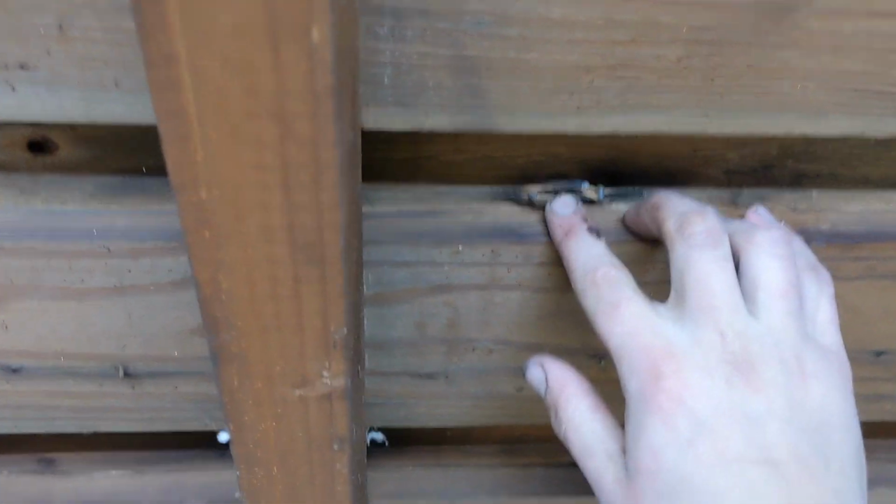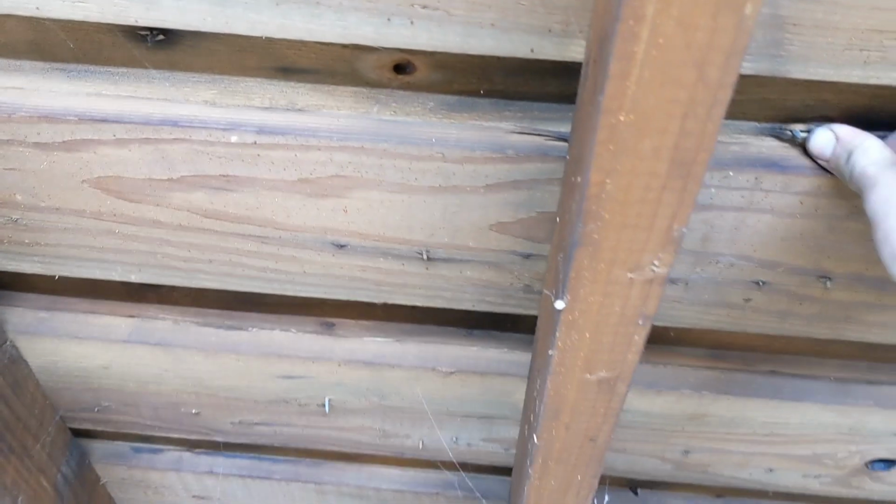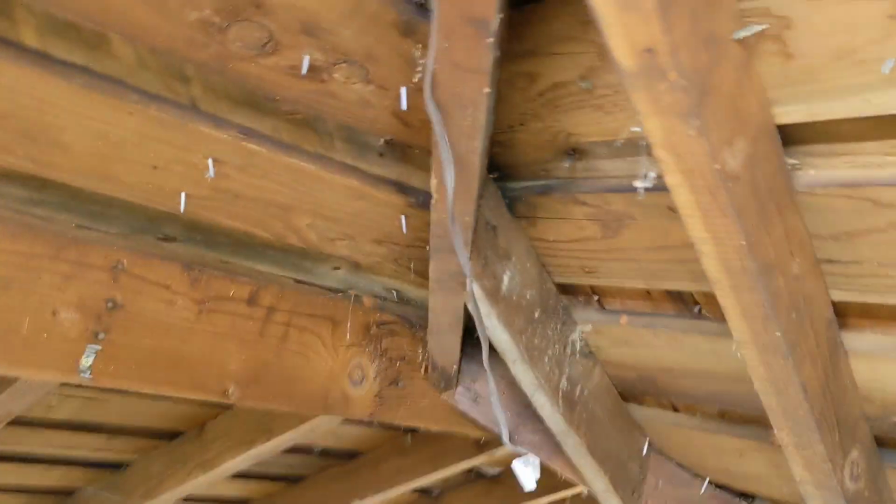So right here, I see a little bit of rotted wood, and when I push up against it, I feel moisture. And if I look down, it's kind of hard to see, but there's a slight brown spot in the insulation. Now, a very small amount of moisture is entering here, and eventually that's going to cause mold growth. Same thing right here.